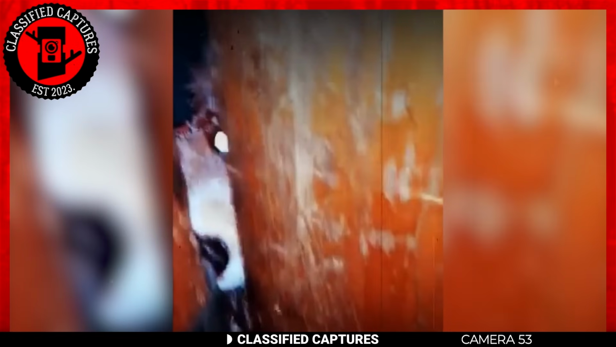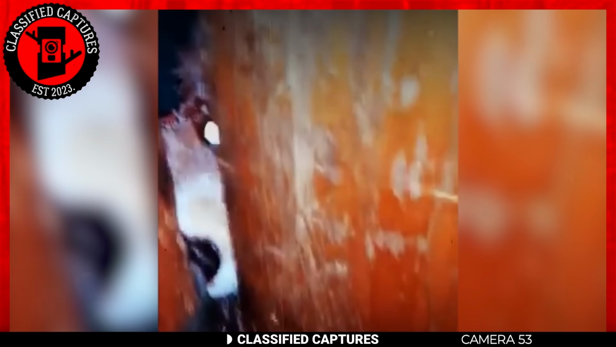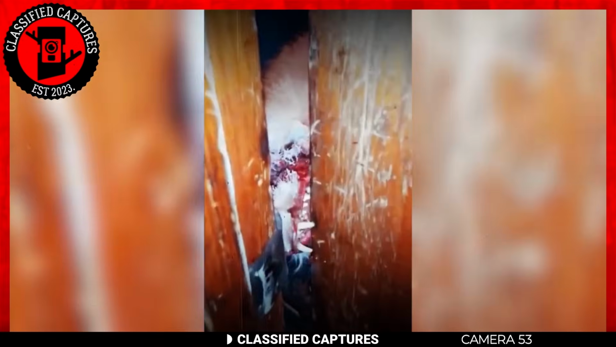It's exactly what happened to this homeowner. This furry intruder kept trying to gnaw its way through the door but couldn't succeed. It then proceeds to look through the gap in the door, its eyes filled with an unsettling intensity. It's like something out of a horror story, with this fox seemingly possessed by some otherworldly force. You can't help but wonder, what on earth is wrong with this creature?